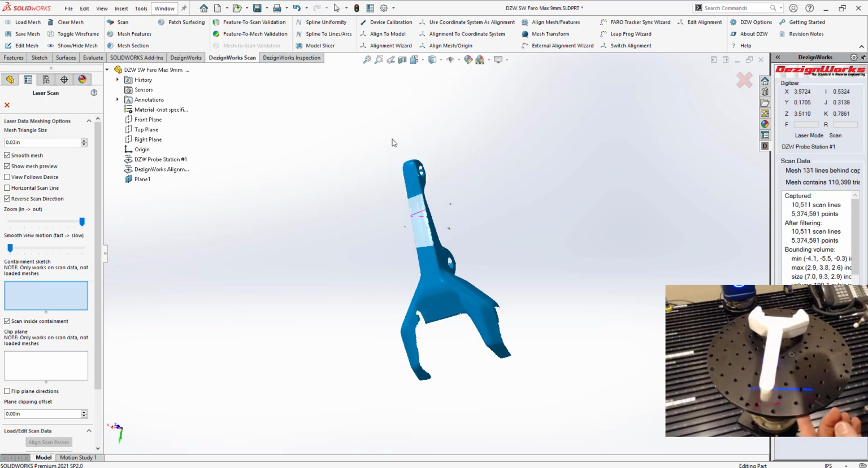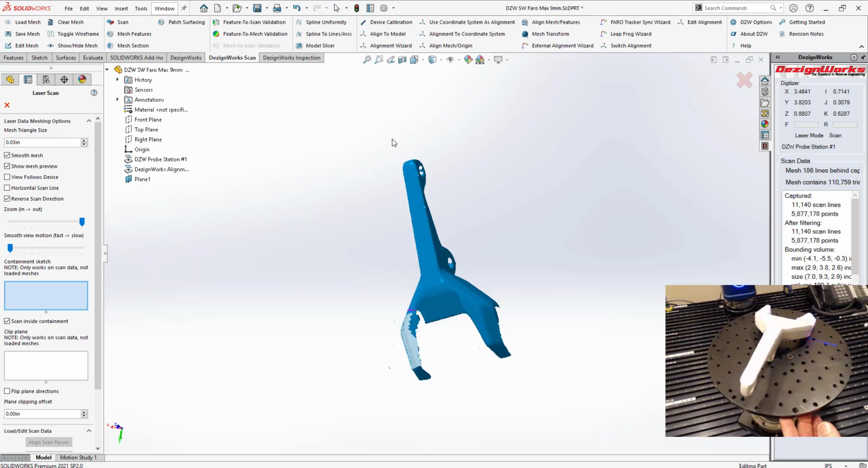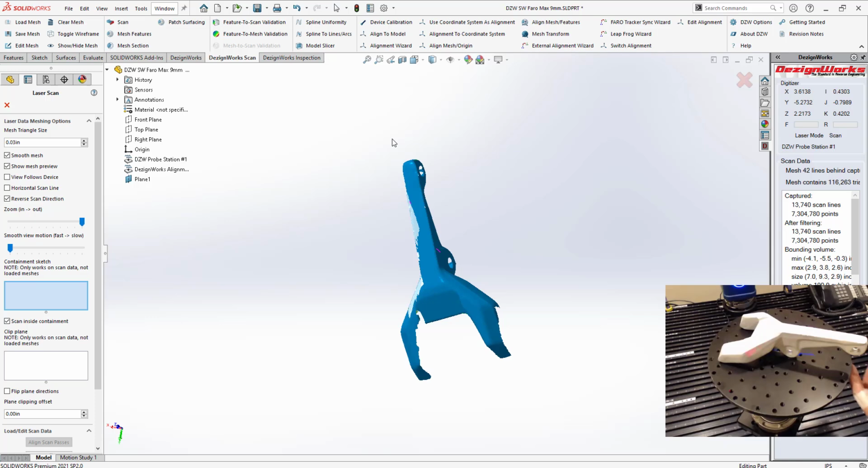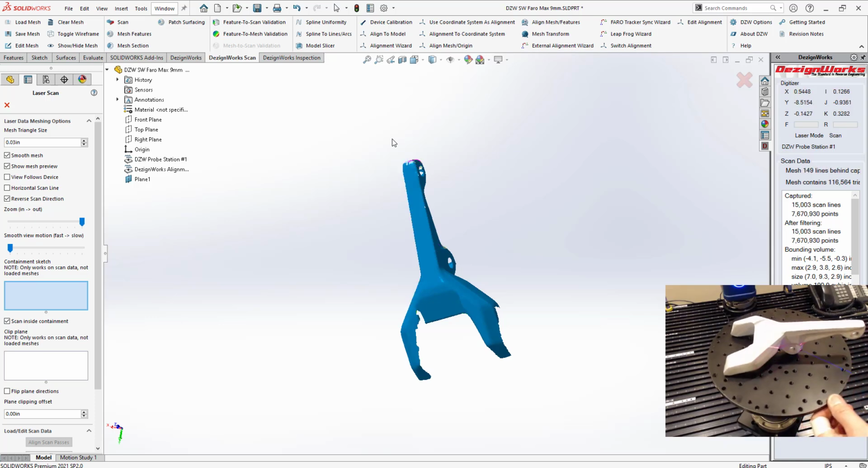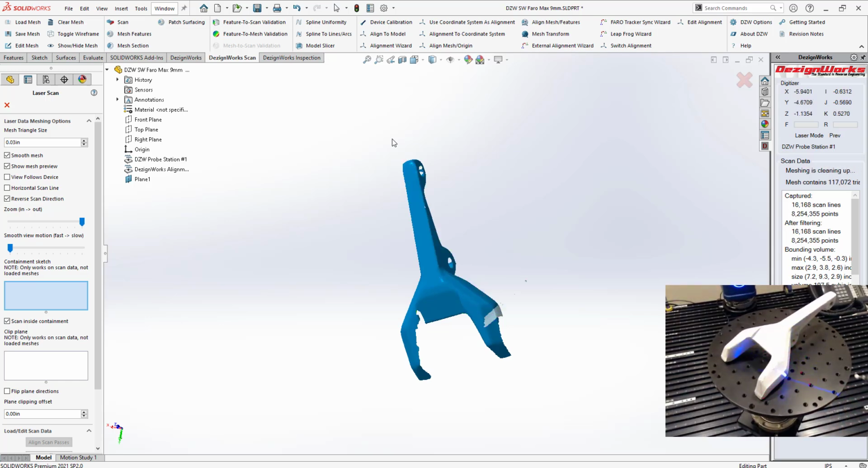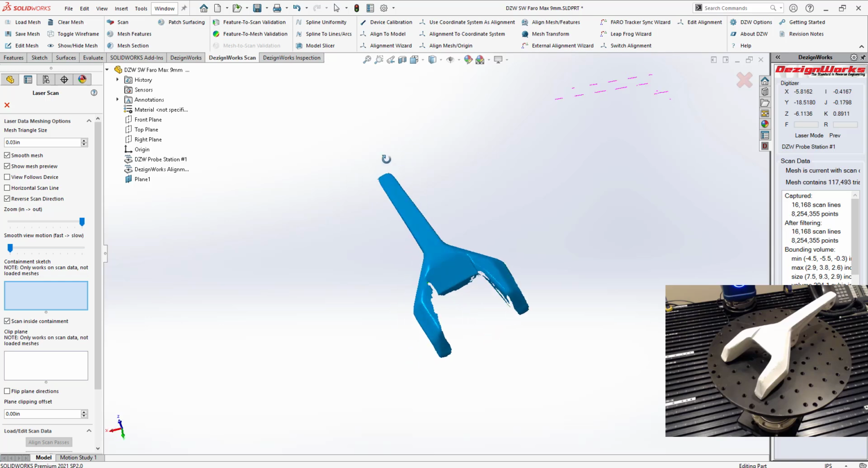So think of this like spray painting. We're just going over it. Now what we're also going to do is, we're only scanning one side of this. We're going to show how fast it is to merge it. So again, we're just rotating the table. Come over here, get some more of it. Stop for a second. We'll rotate the part so you can see it.